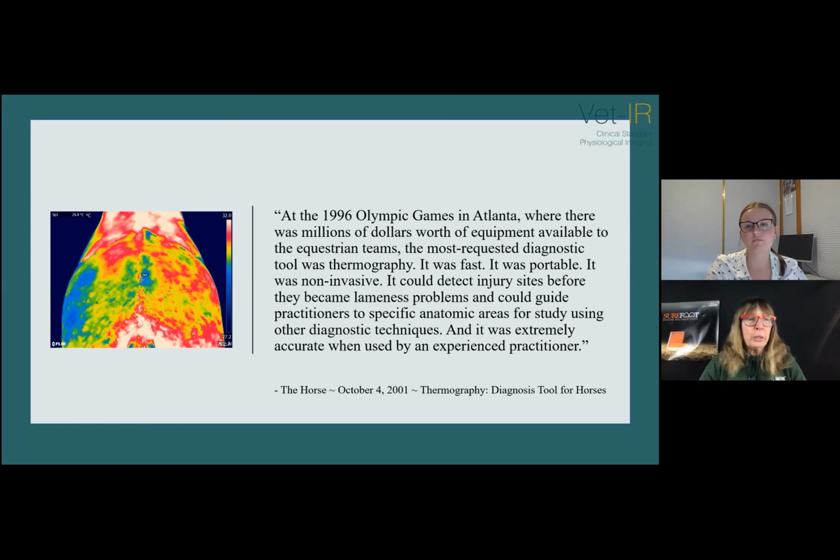Because I've known with the computer pressure pad technology, which has been around for quite a while now, you can simply change settings and get a different result. Exactly. The experienced ethical practitioner, I think ethical would be the other word I put in there, is really key.